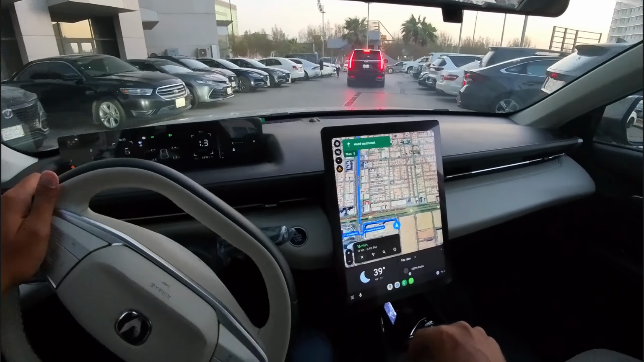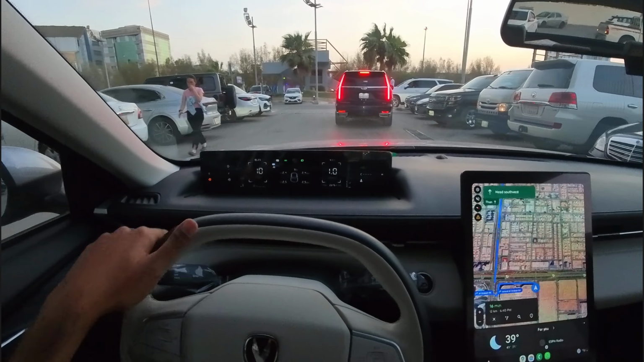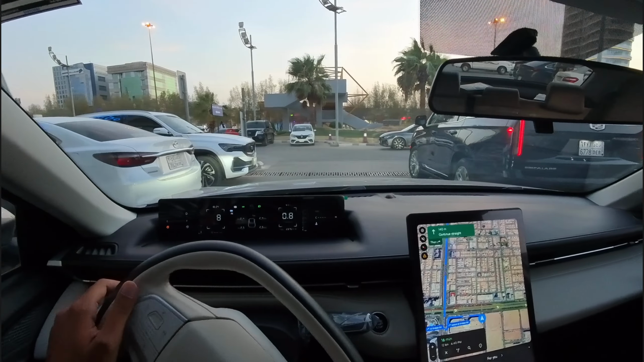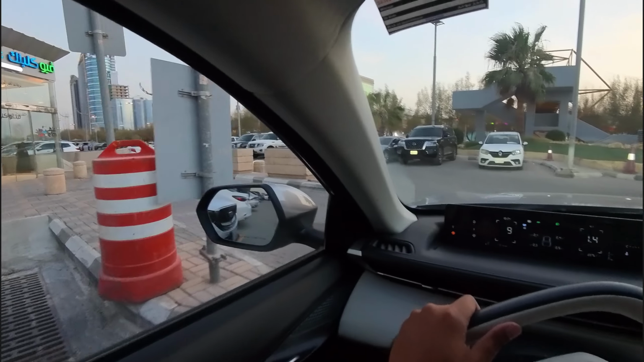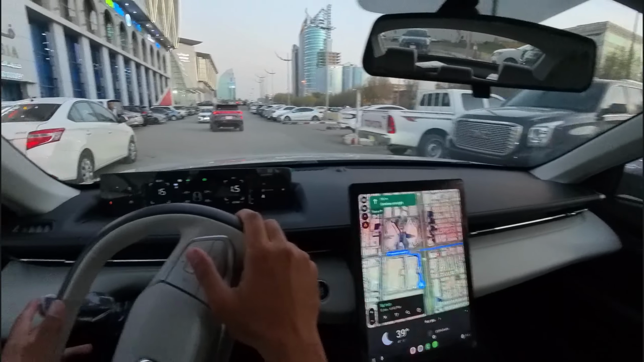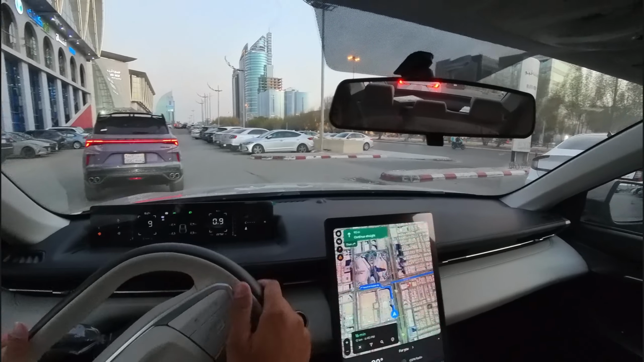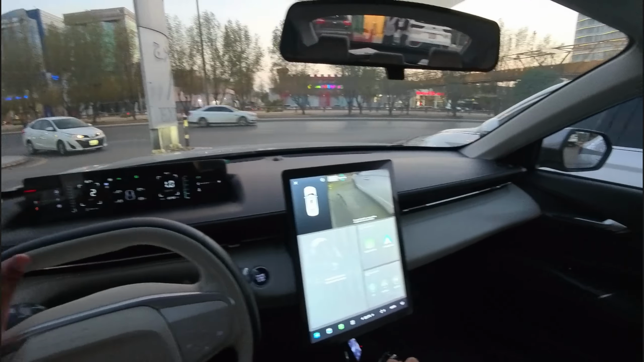Yeah, so as expected I have to go back to work, so it's gonna be a long night as well, so let's see how it goes. Okay, I hope we don't face another car coming from that side, but even if we do, it's okay, not that big of a deal. Come on man, why did you park like this?